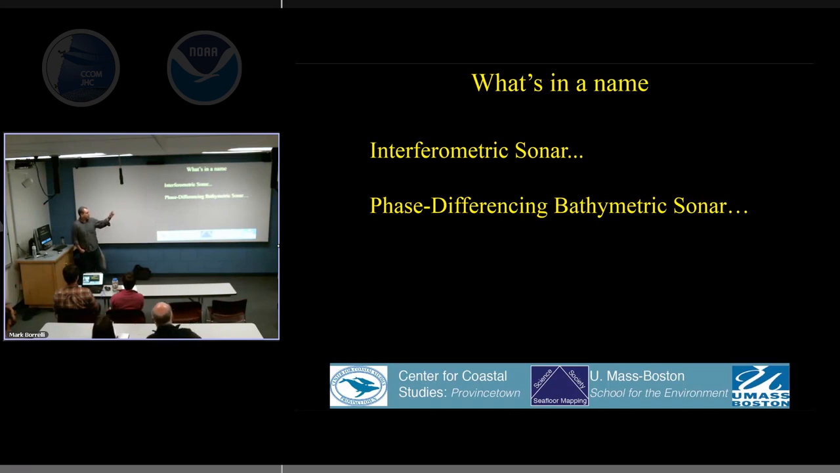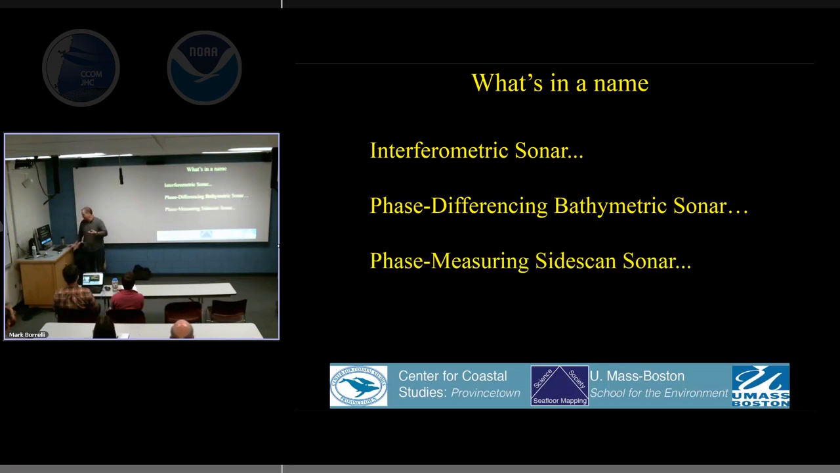Now, to my mind, you don't need the modifier bathymetric. If it's phase differencing, you get bathymetry, so I don't know if you need that modifier. I used phase measuring Sidescan sonar, or phase differencing, that's fine. But I'm going to call it phase measuring Sidescan sonar throughout the talk.